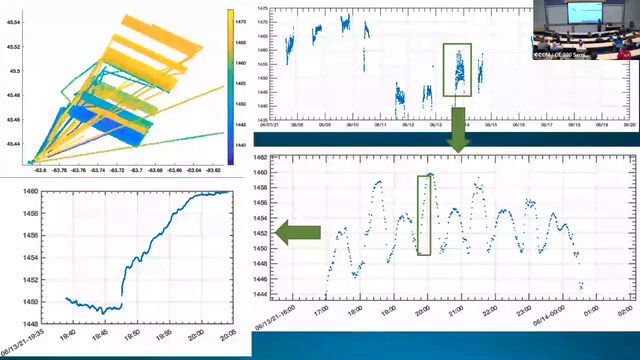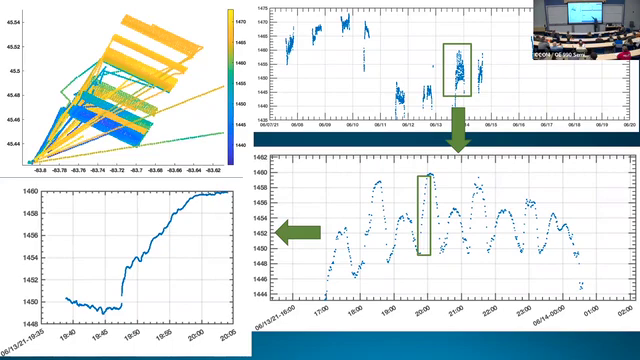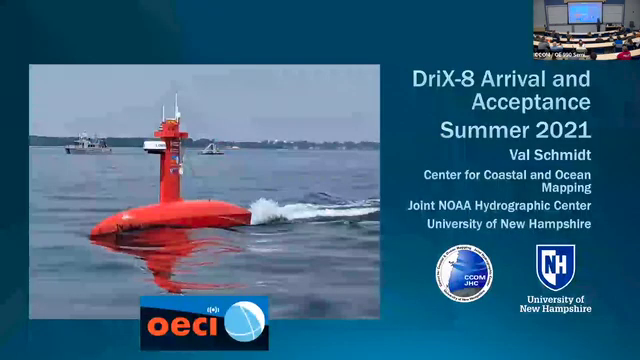Really difficult. This is a map of sound speed at the surface over time. So we wrote a Python package that can read KML files, that's the format that comes out of Kongsberg systems, and pulled out all the sound speed, and it's colored by sound speed there. This is the value at the surface, not down through the water column. And you can see how variable it is and how it's changing. Okay, so I'm going to change direction a little bit and talk about the DRIX vehicle.